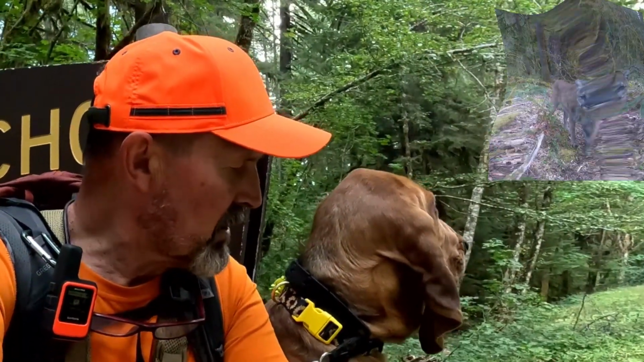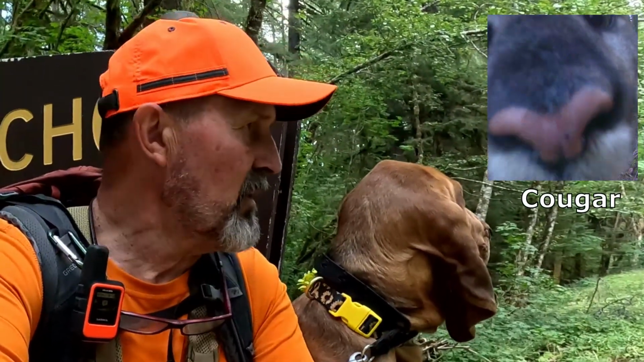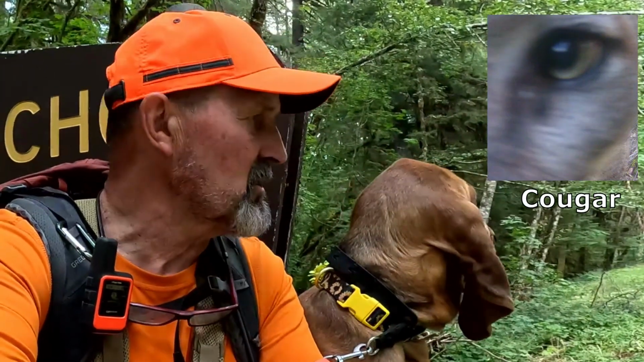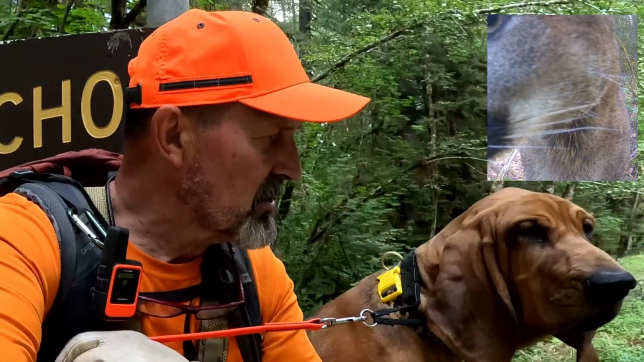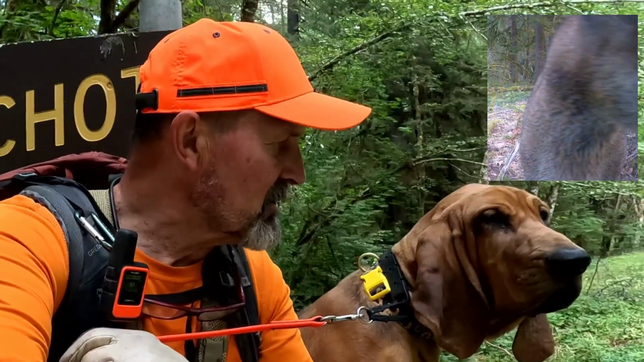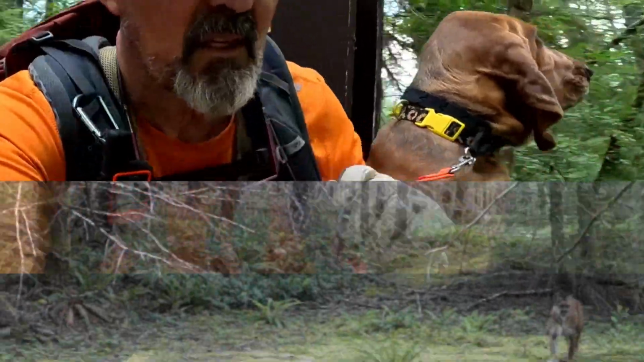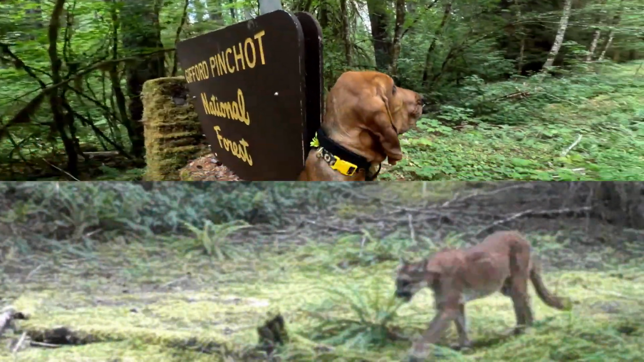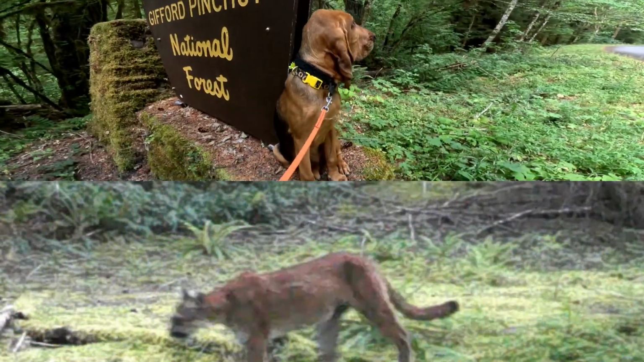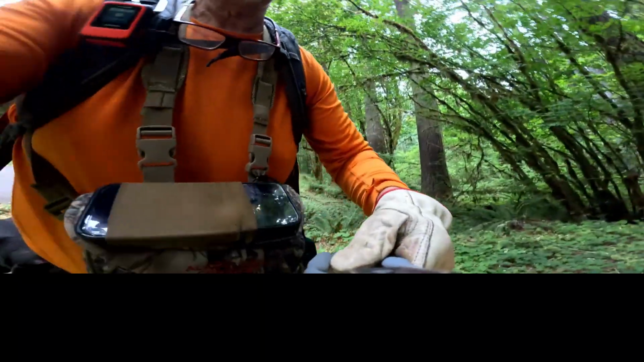Hey, big girl. She is 4.5 months old. She'll be 5 months old on the 28th at the end of this month. She was born March 28th of this year, and she's just doing great. Okay, you're ready to go, aren't you? You're being so good sitting up there. Good girl. Here we go.